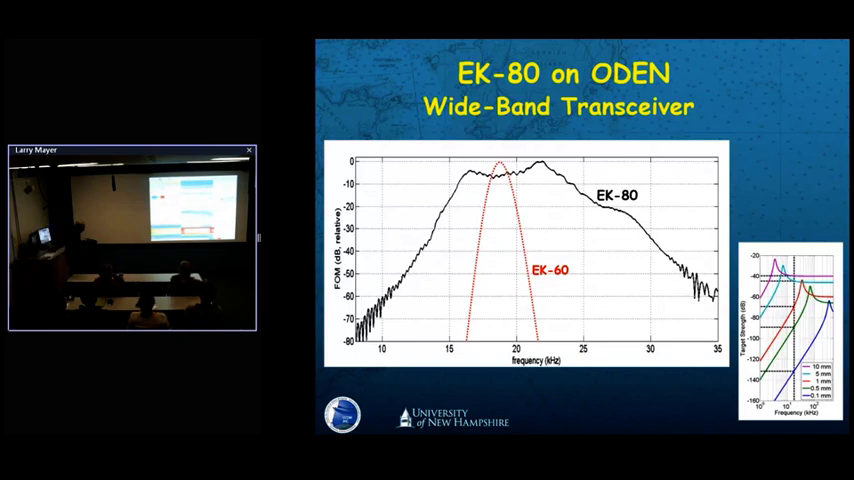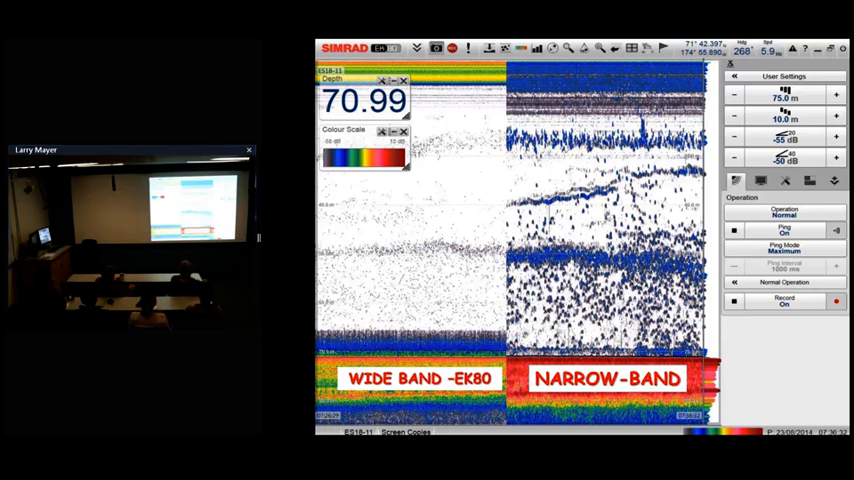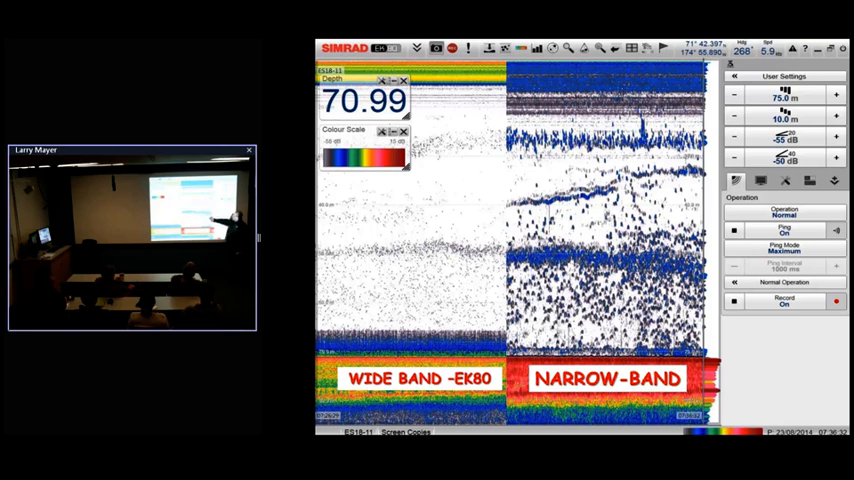To give you an idea of what else the EK80 does: increased bandwidth, of course, for all you junior acousticians. And bandwidth means resolution. So the time resolution afforded by that increased bandwidth is much better than a narrowband system. If we take a look at a series of targets, and these are fish, not gas bubbles, or biological scatterers of some sort, given their little parabolic shape they're probably individual point scatterers, so probably fish.